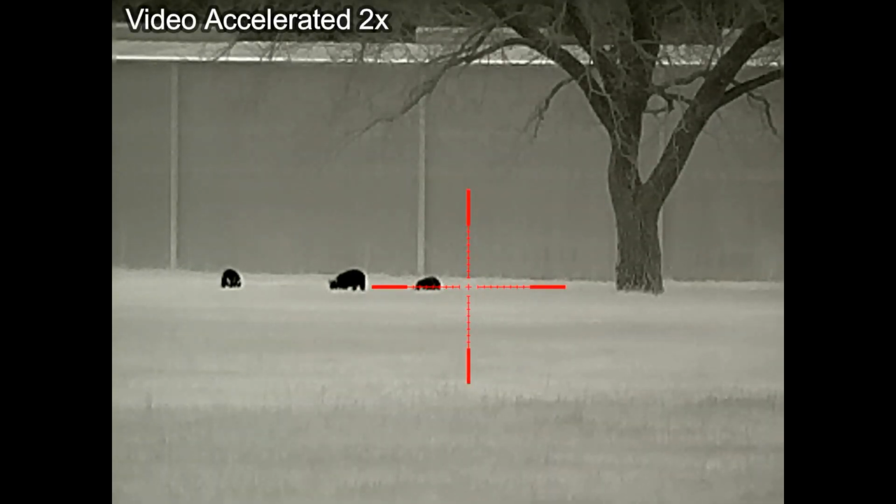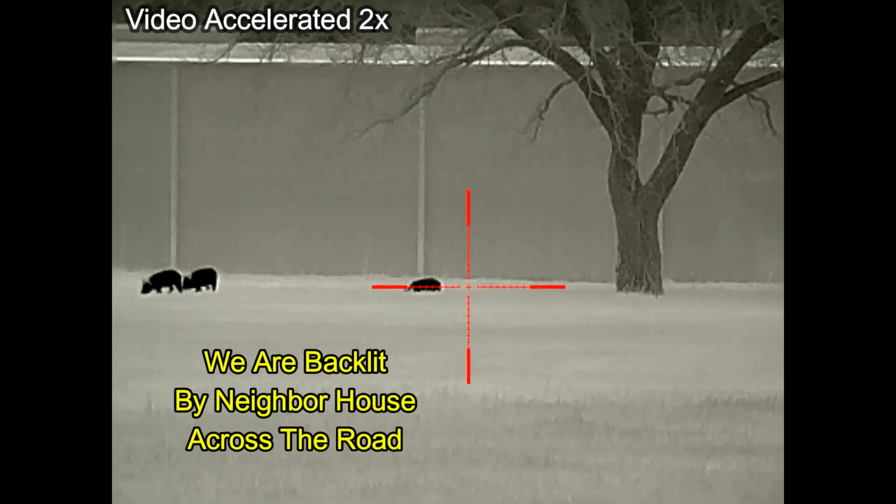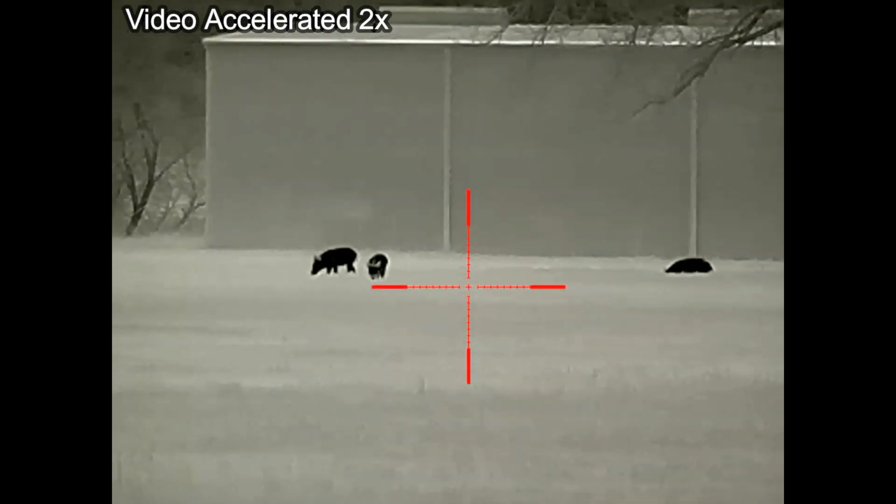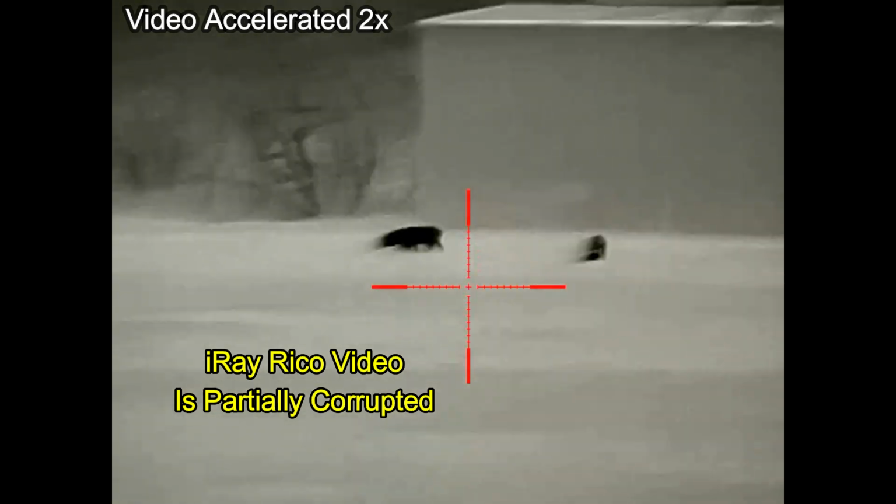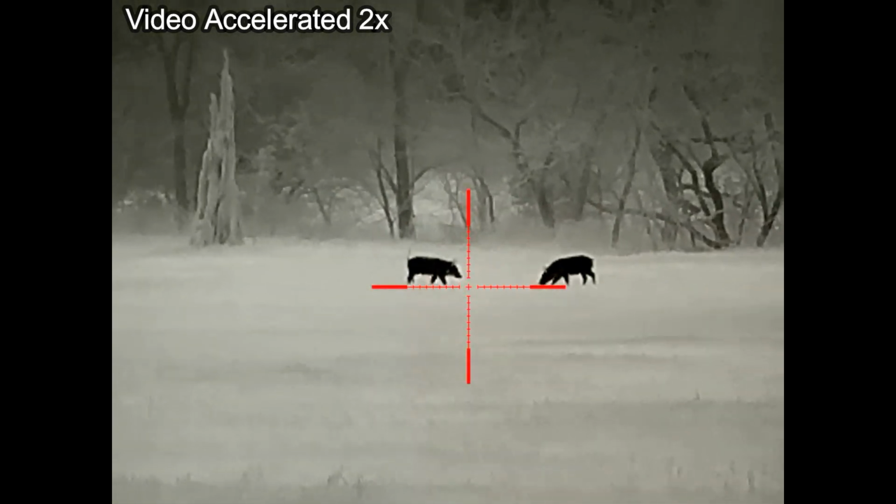And we keep moving up, and the hogs are staying mostly between us and the barn, and we are faced with the problem being backlit by the neighbor's light, moving down a gravel road, or trying to move through the grass area that's covered in leaves. So our approach is extremely slow at this point, and we don't get very far.